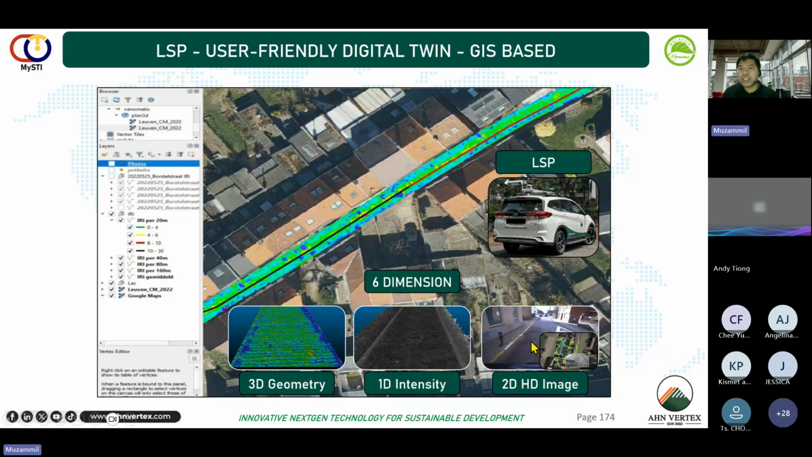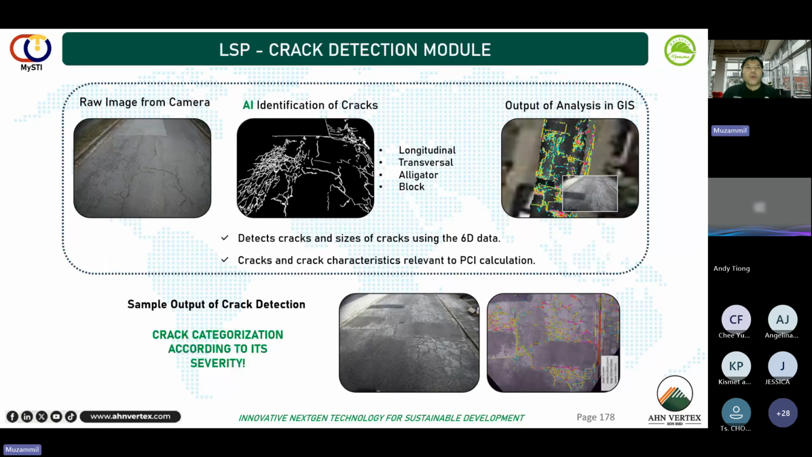And lastly, the 2D HD image. At the side of the LiDAR sensor, there's a high definition camera. This camera does two things. One, it will confirm all the data that we have collected from the LiDAR sensor. For example, from here you can see the actual picture. And in the smaller one in the right hand corner, you can see that we will also use the camera for crack detection. I will explain later how the LiDAR profiler detects cracks.